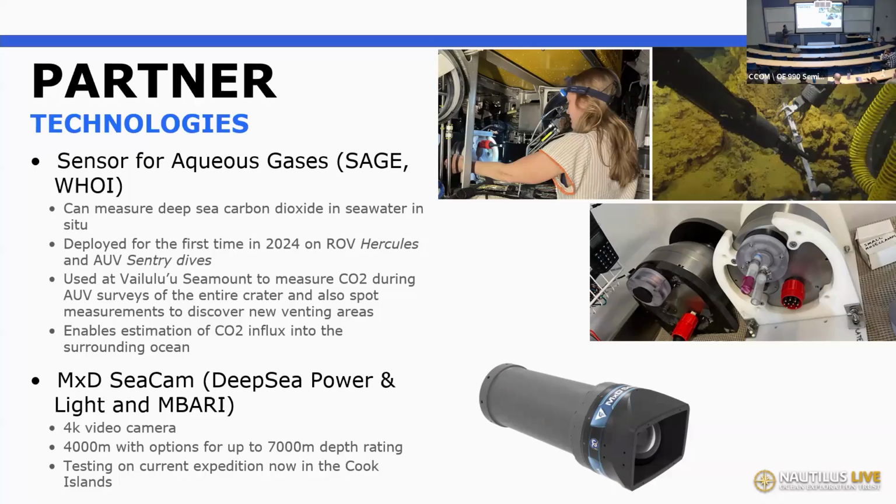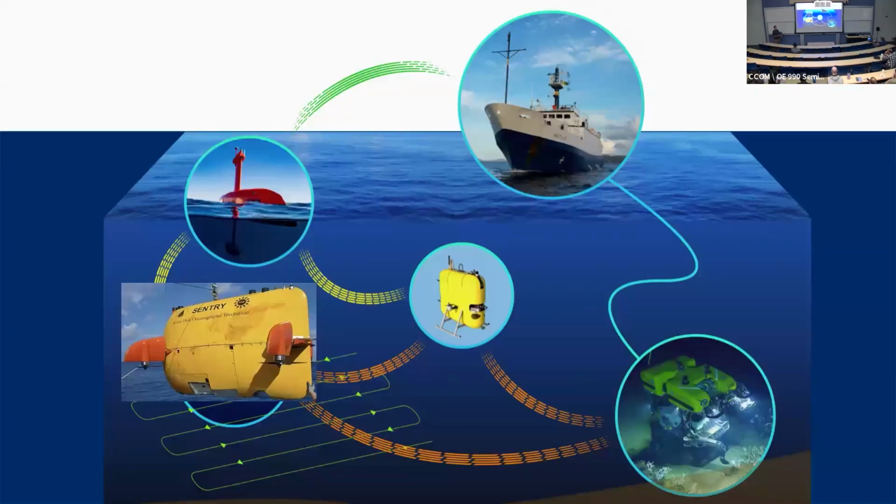And then right now out on the ship we have a partnership with Deep Sea Power and Light. There's a new video camera system that they developed. It's an ultra high resolution 4K camera just mounted on the ROV within the past week, and that's being tested right now. So very cool new tech, and we hope it could be something in the future that we use potentially